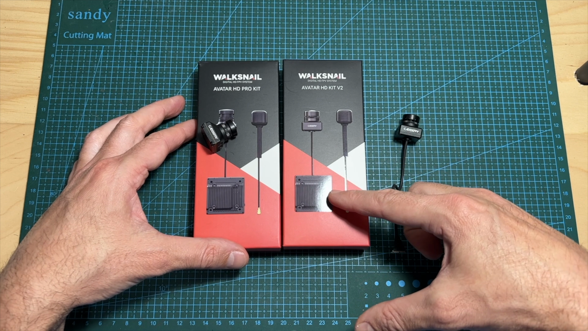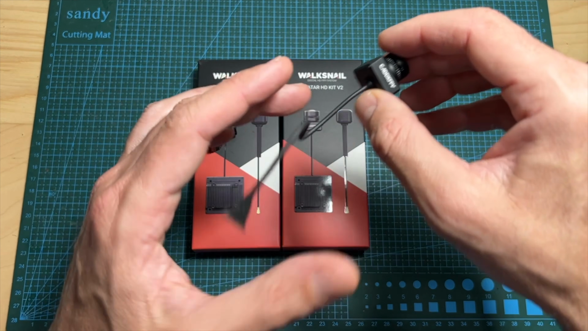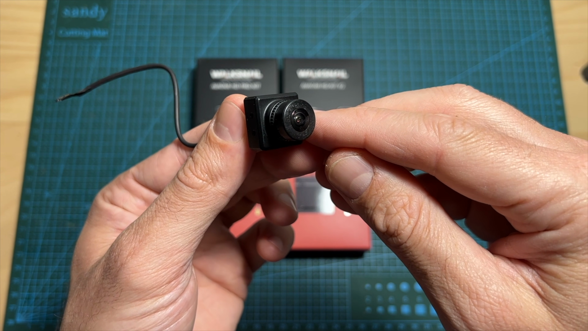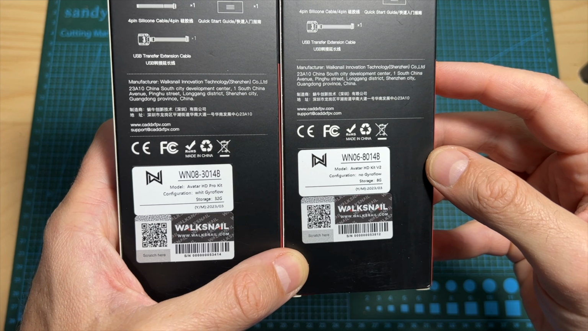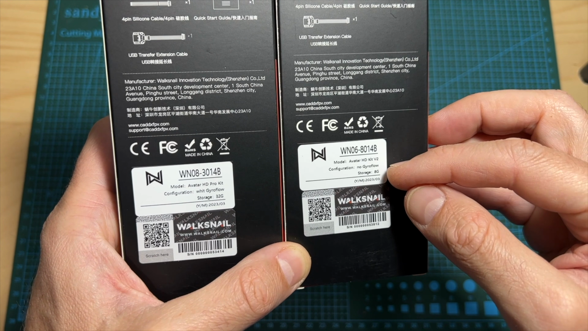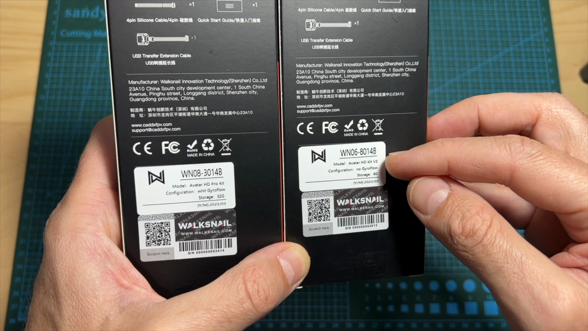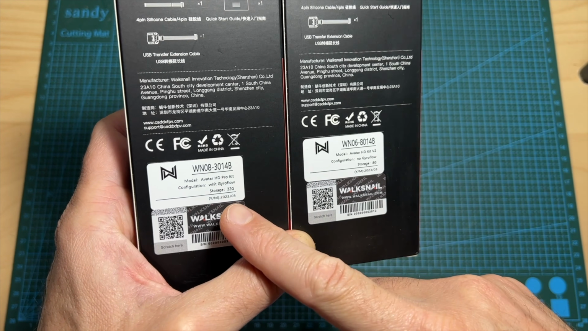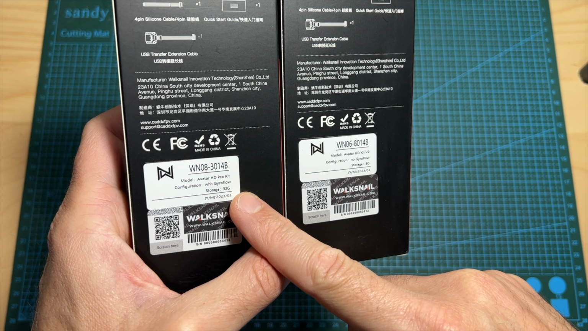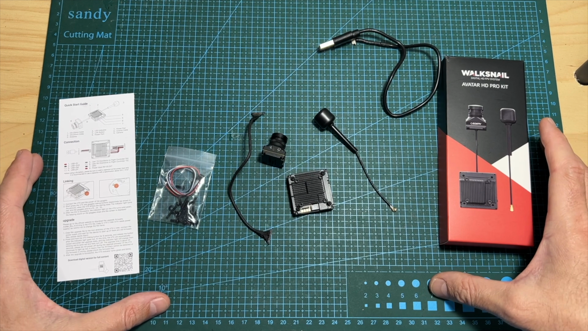This version also features the latest version of the Avatar VTX, which has been redesigned, and an upgraded camera that features a 2K sensor with a native aspect ratio of 4:3. In addition, the Avatar HD Kit V2 is available in two versions, one without gyroflow, so no gyro chip, and with a built-in storage of 8GB, and another version with a built-in gyro chip, so it will support gyroflow just like the HD Pro Kit, which I'm going to show you in this video, and it also features an upgraded storage of 32GB.